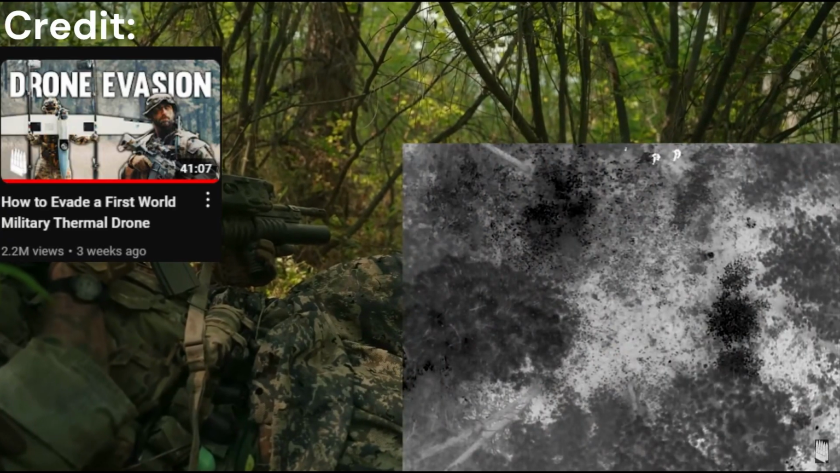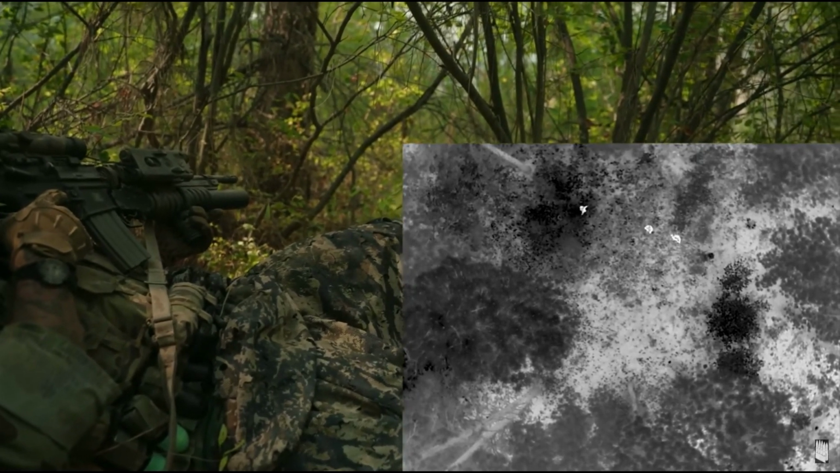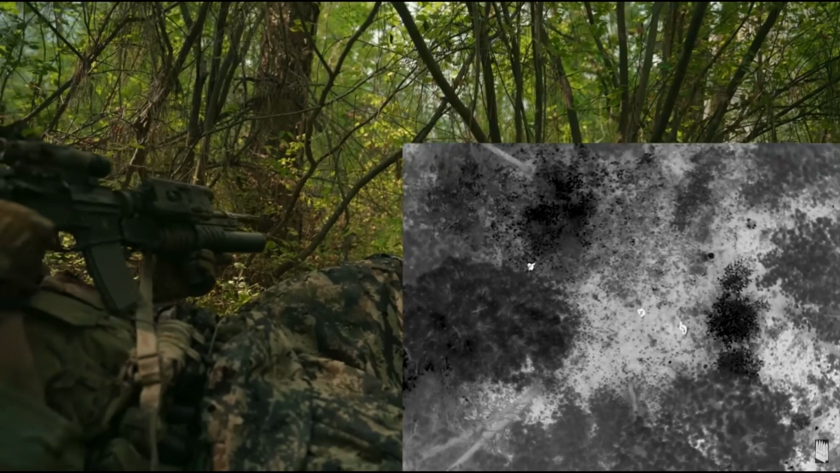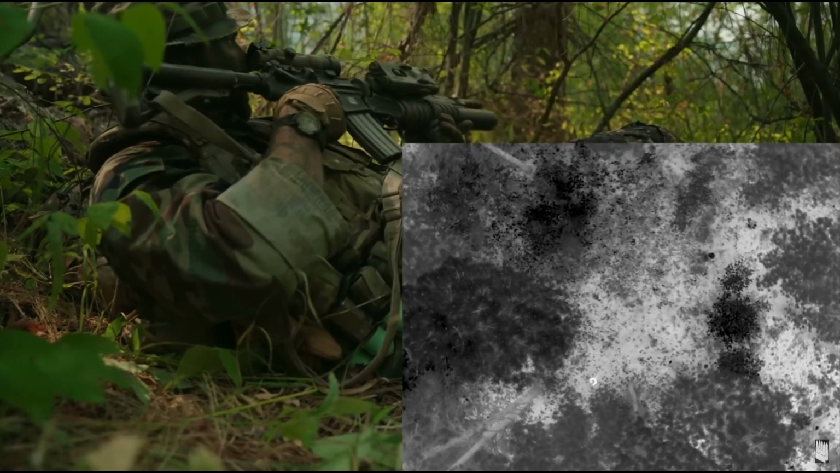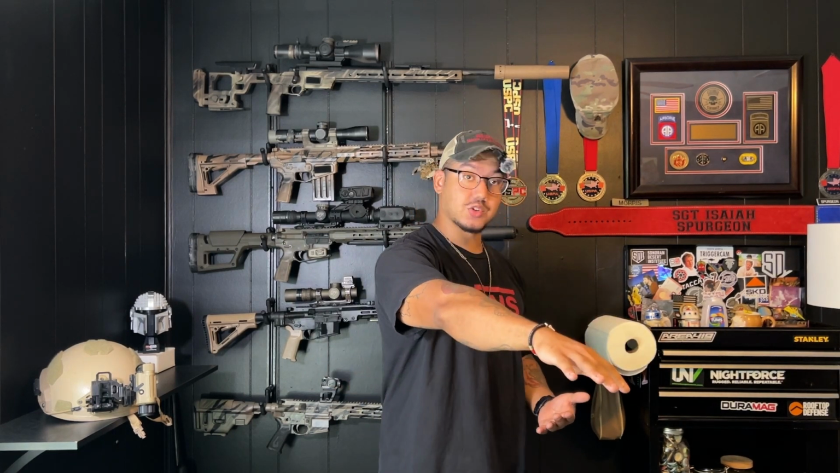And that means extremely dense canopy brush, extremely dense trees or bushes.